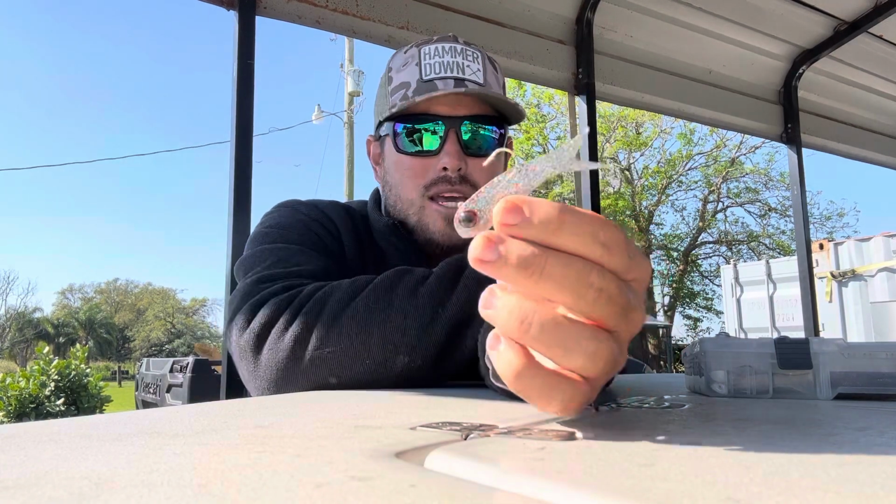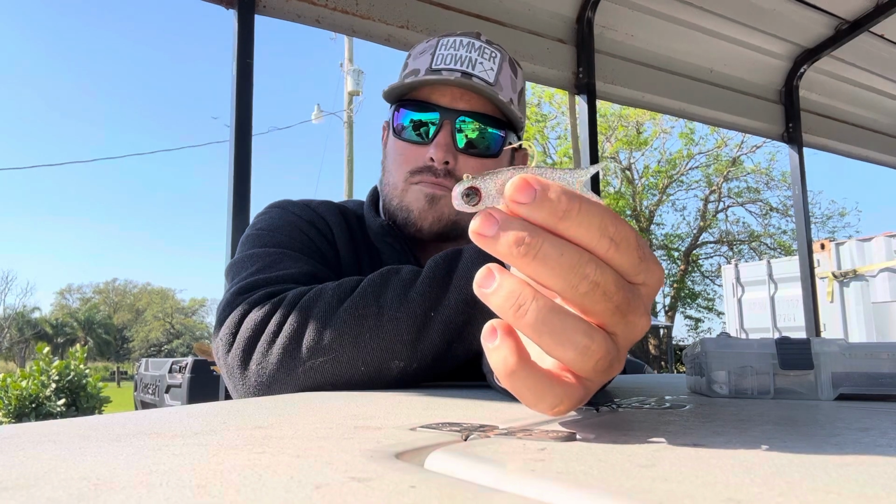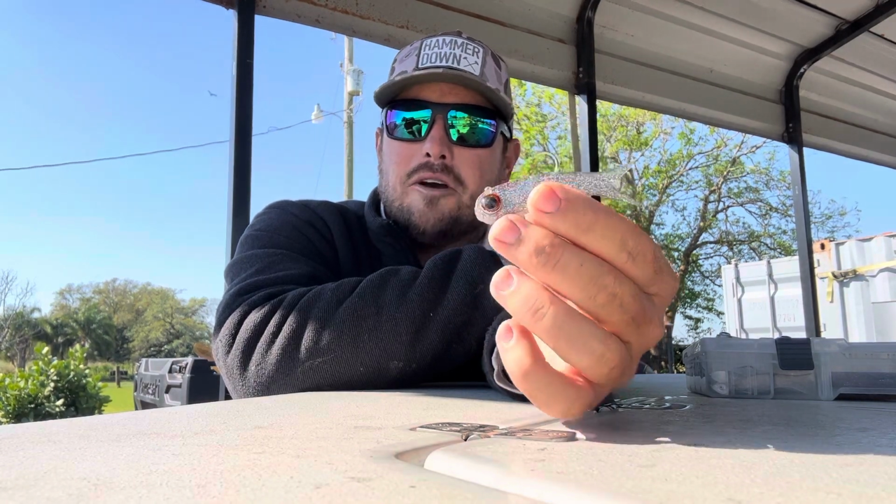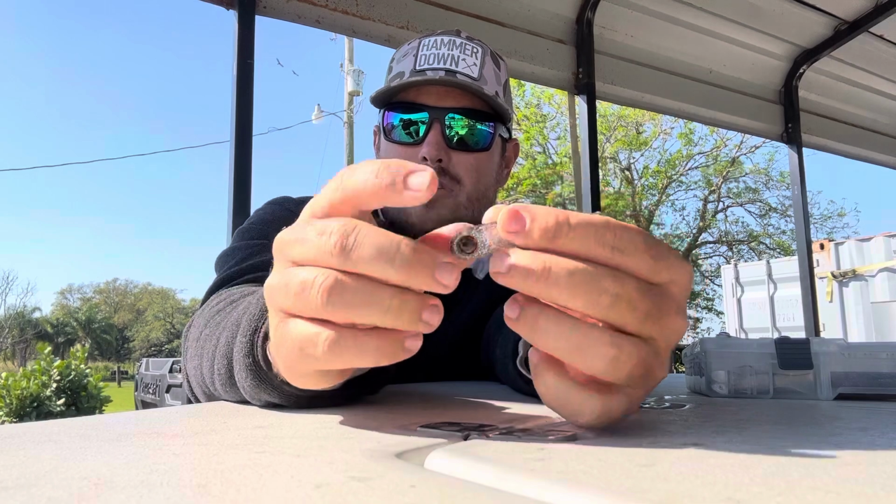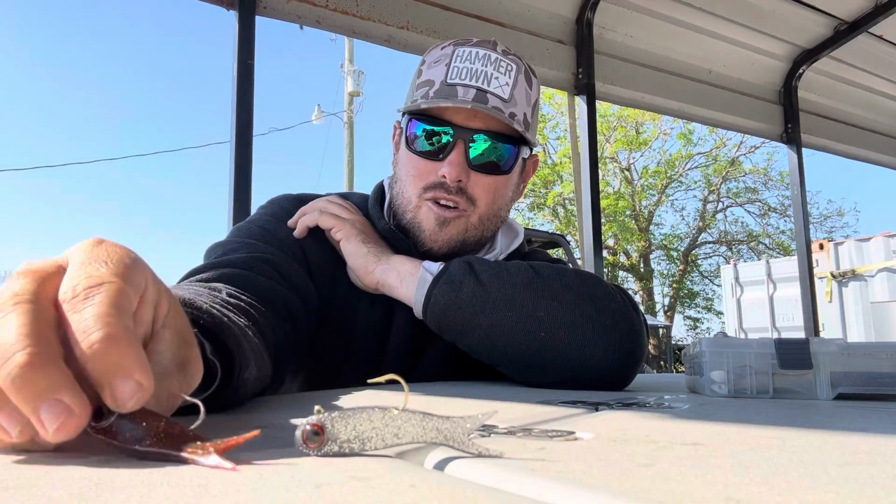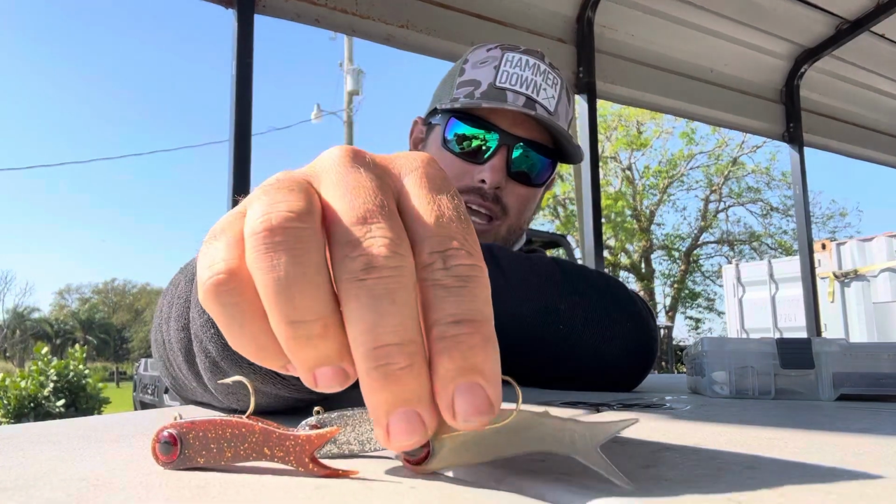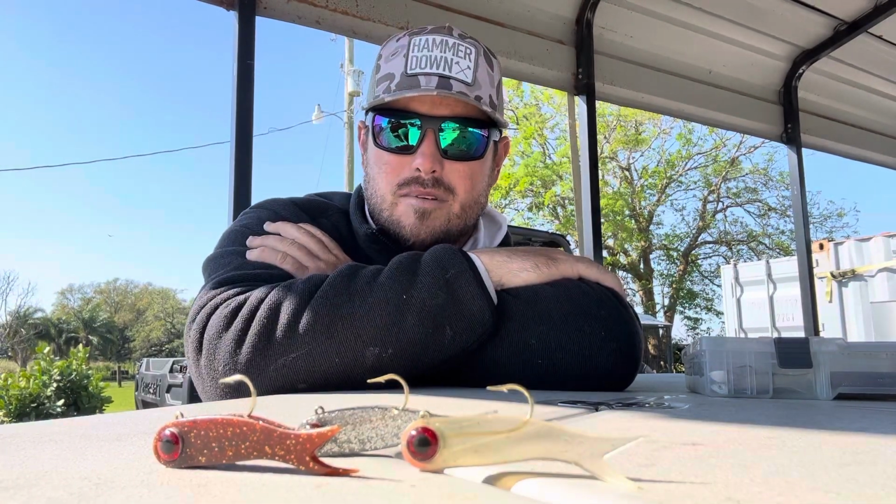Snook, tarpon, peacocks, bass, everything I just named, you could throw this bait at them and they'll eat it. And it sets up so well to use as a bait when fishing forward-facing sonar. They come in so many different colors. You can get them in so many different head sizes. All right. And everything flat out eats them.